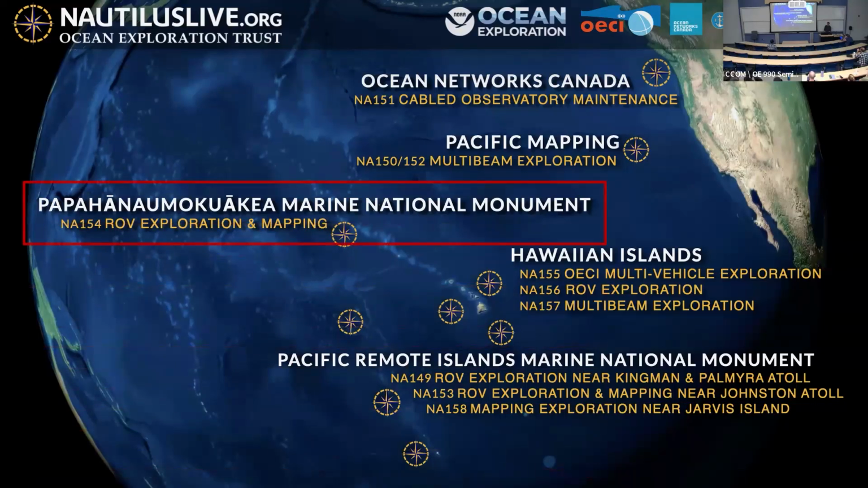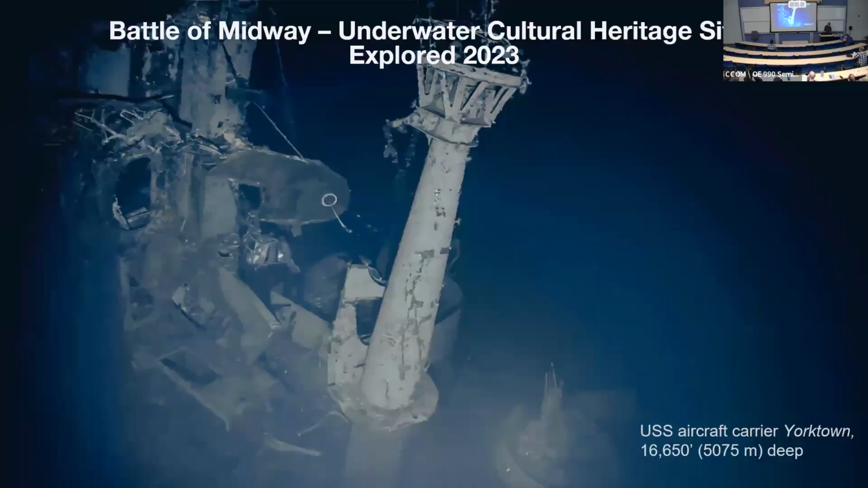The last thing I wanted to highlight is some of the World War II sites that we were able to explore in the Battle of Midway. This was a couple of years back. These wrecks were right around 5,000 meters, so they were below where we could use our normal lead ROV, Hercules. So we were actually just diving with the Atalanta tow sled. The imagery's a little melty, but we got some stunning footage of the aircraft carrier USS Yorktown, which was 5,075 meters deep.